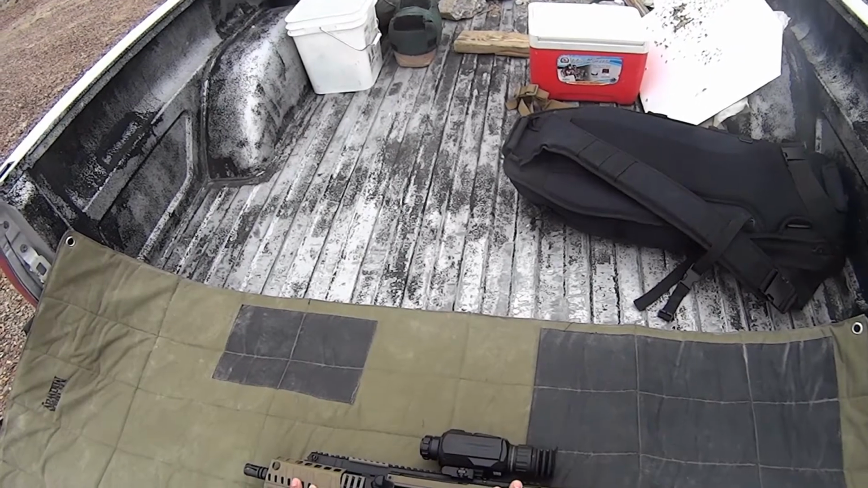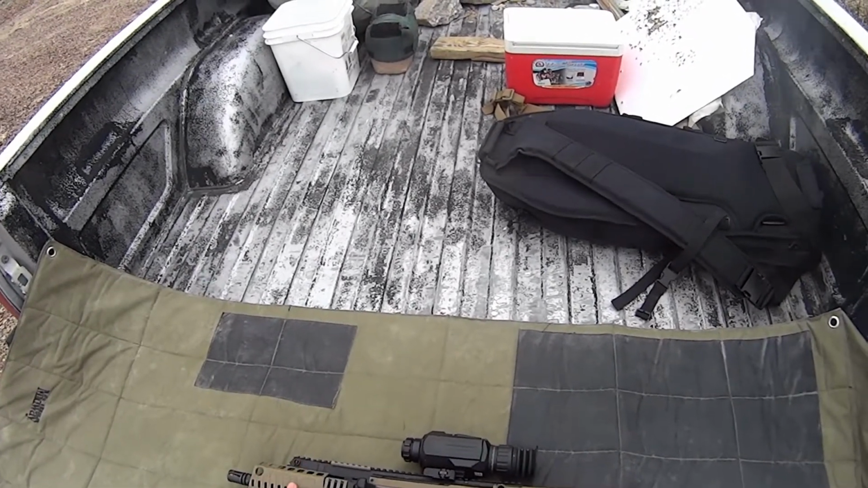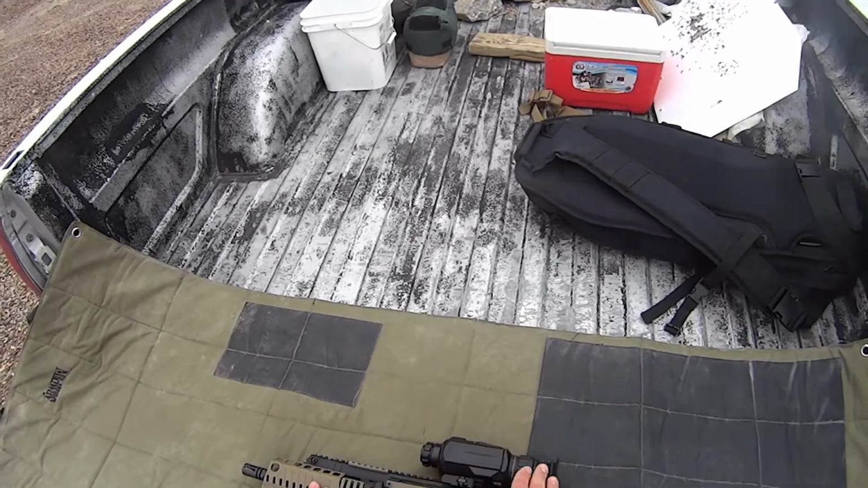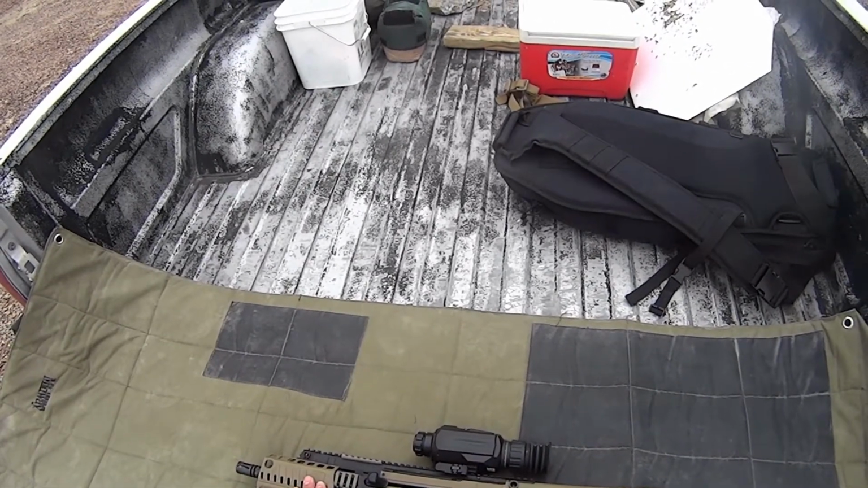This is only my second time out shooting with this. The interface is not that hard to learn. It's more like trying to learn a new smartphone. So once you get used to it, not too bad. We'll see how well the video recording options worked. Hopefully when we get back, we'll have some reasonable video.